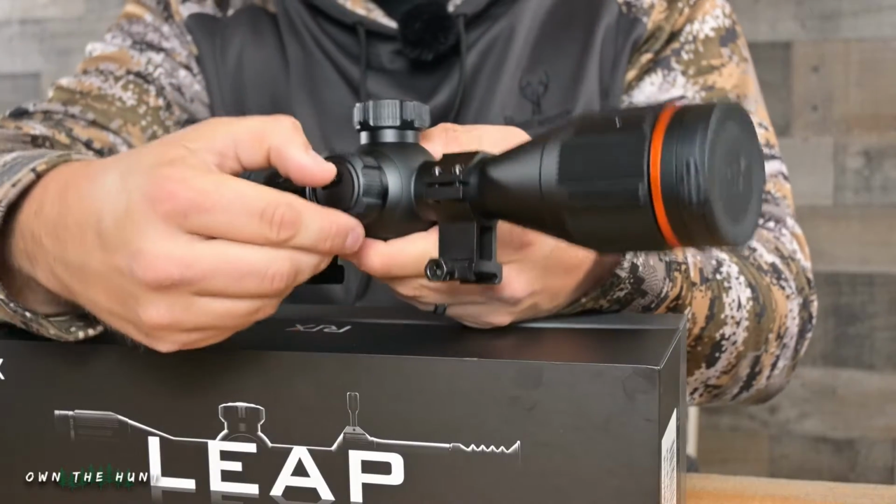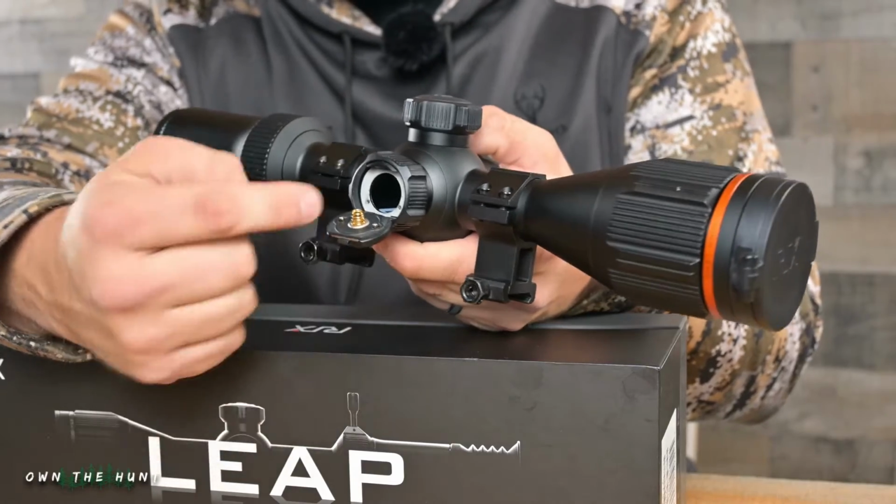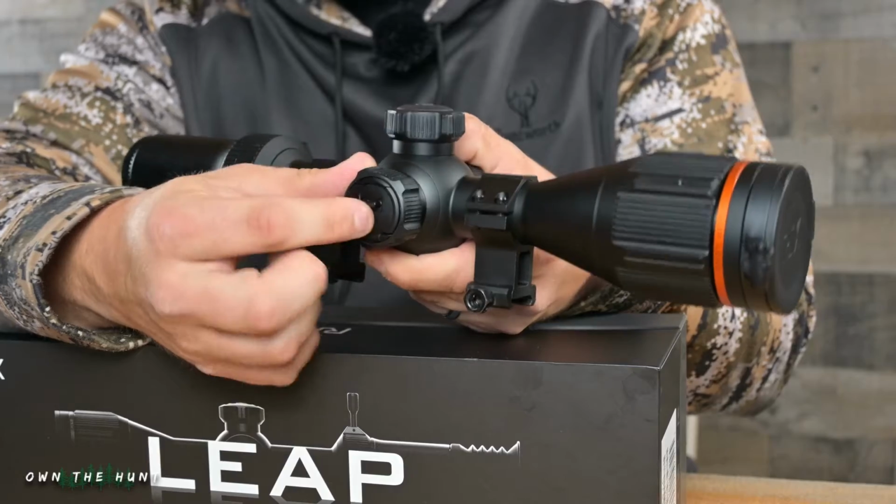I'm gonna show you real quick. This is how you put them in. This side door here on this turret. Throw your 18650 in there, close it up, push the lever down, and then push the lever all the way up. Really, really love that this scope runs on 18650s, you guys.